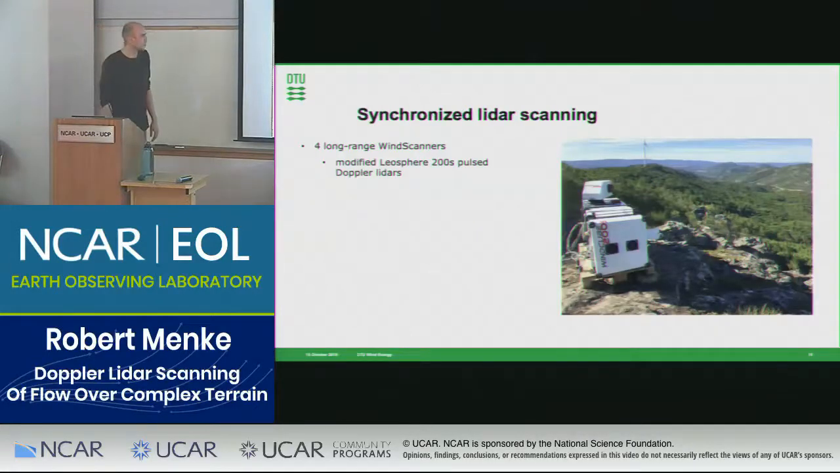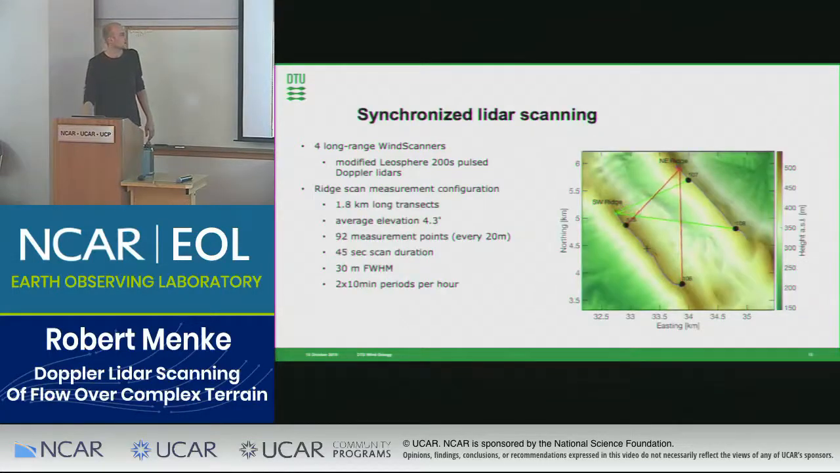And the lidars that we used were long-range wind scanners, which are basically modified Leosphere 200S pulse Doppler lidars. We run special software that was developed at DTU, which allows us to do these complex trajectories and also to synchronize them in a better way. And I guess this animation explains best how we measured.